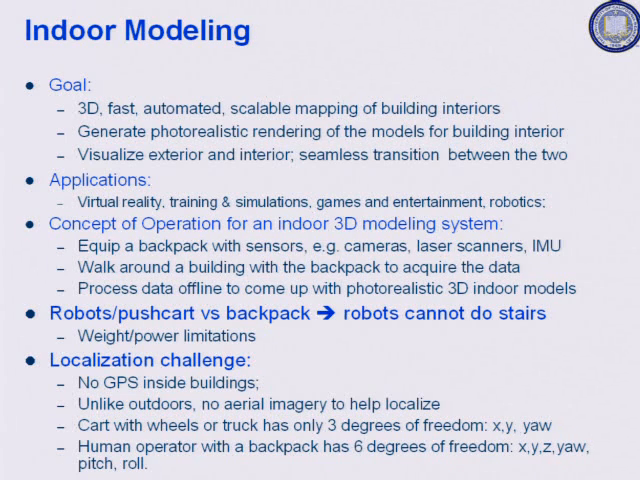As it turns out, to solve this problem, the biggest challenge is what's called localization, which means figuring out where the backpack is at every point in time and what angle it's looking at. So in technical jargon, we want to know its X, Y, Z location and orientation, yaw, pitch, and roll. And we want to know that as a function of time.